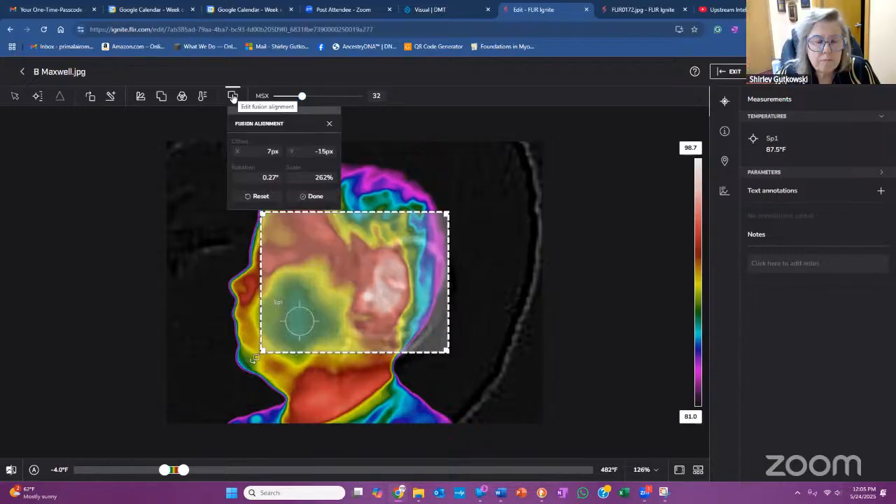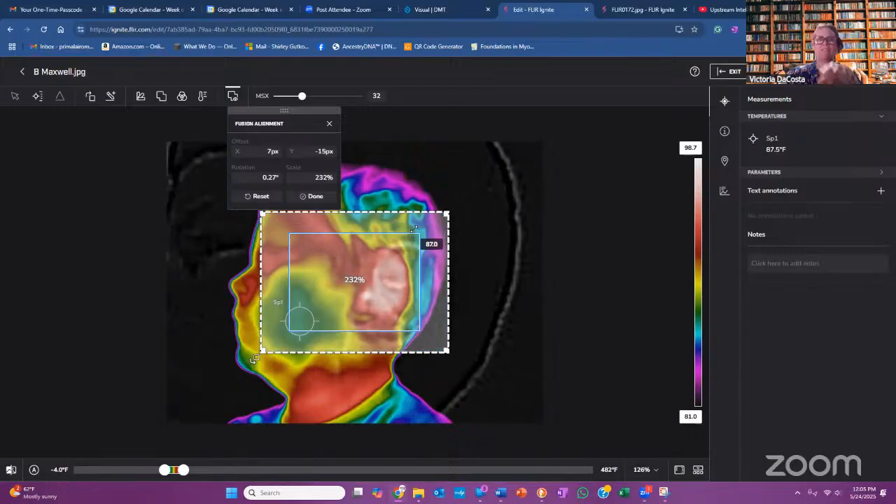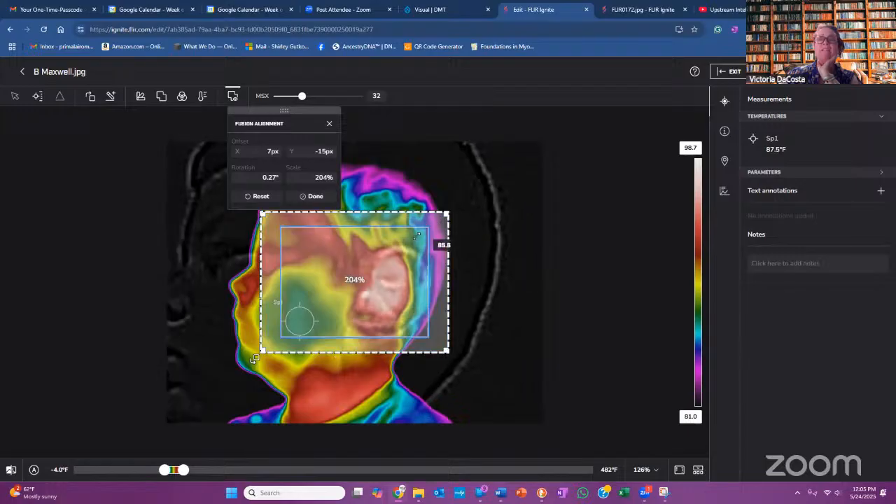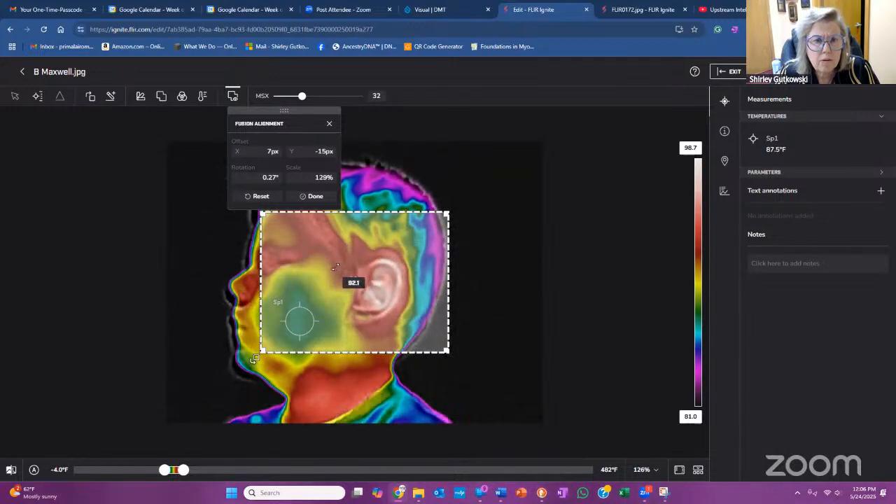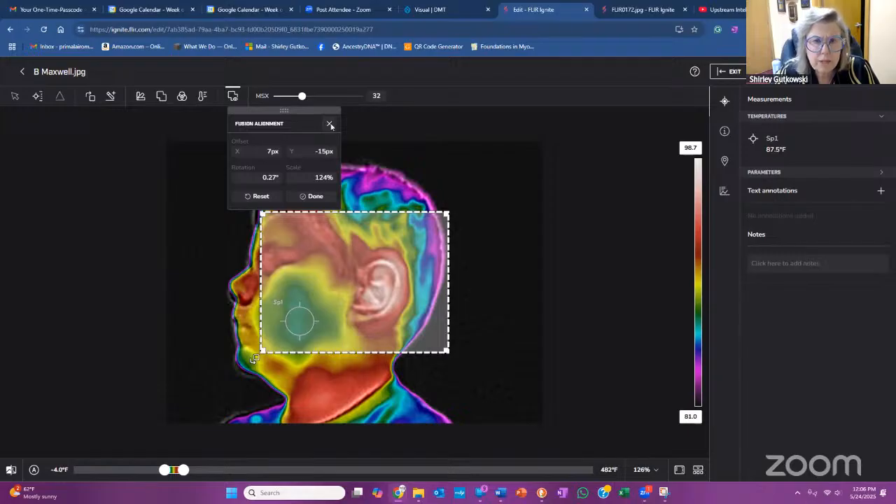That box that pops up is a little out of place, but just go to that square, the white square, and shrink it down. So there you go, till it matches the infrared. Oh, I see. So his head is so gigantic, and the camera doesn't take this automatically in your dashboard settings. So this is just an added step that wasn't set in the camera. Oh, okay.